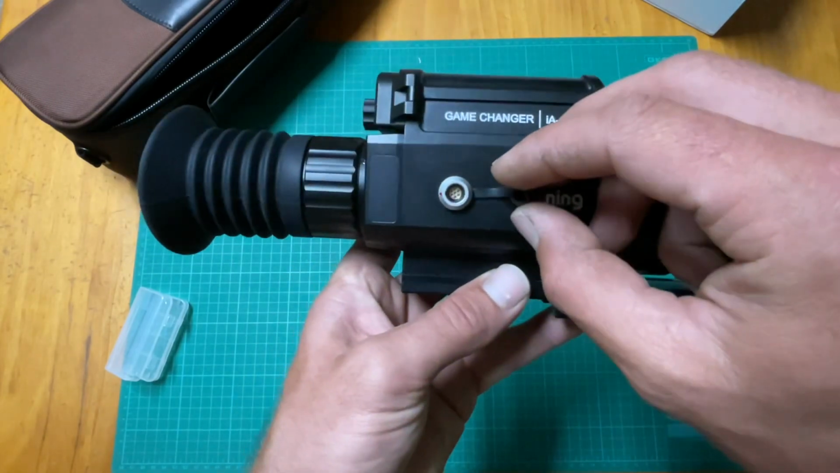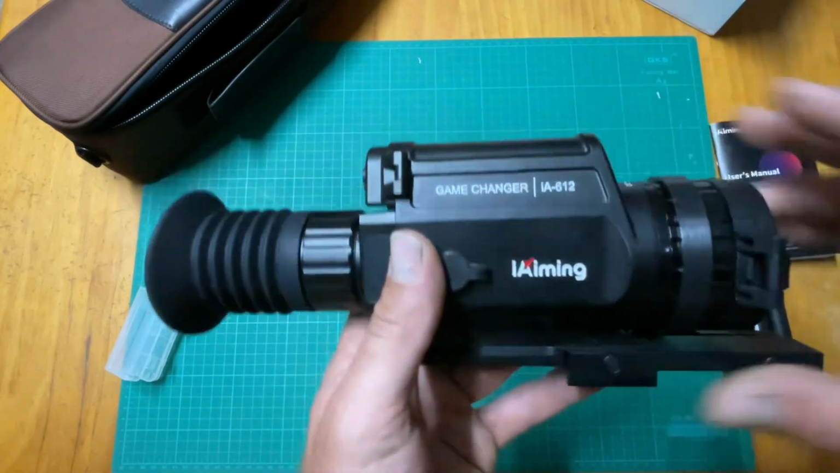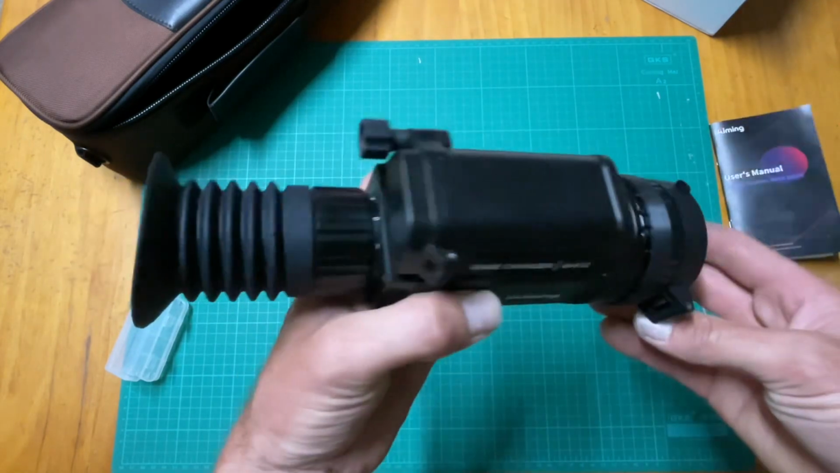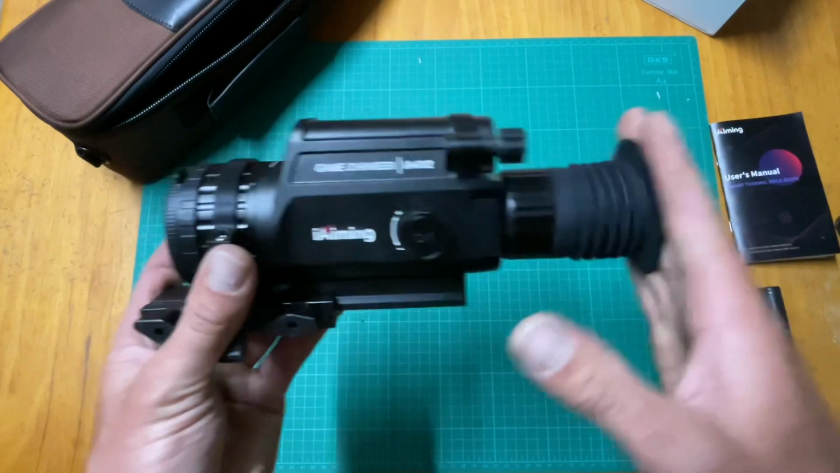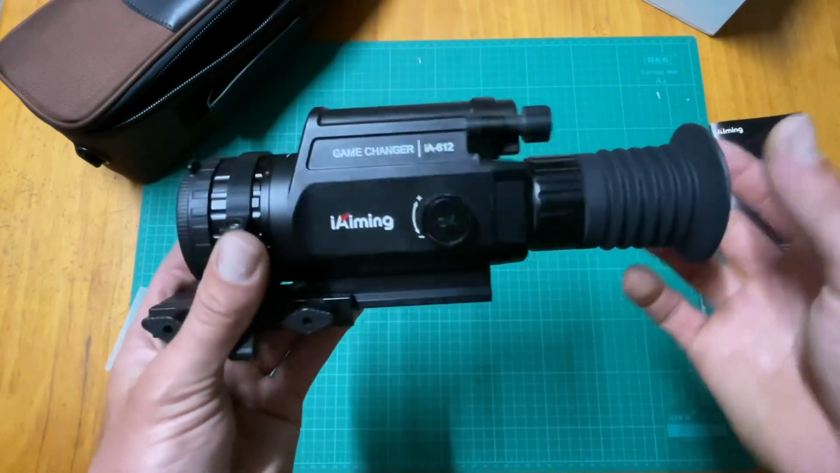That is just, I think, for future updates or something they can connect it up. I'm not exactly sure what that does, but nothing to do with the function of the scope by the user. Good eye relief, robust eyepiece there.